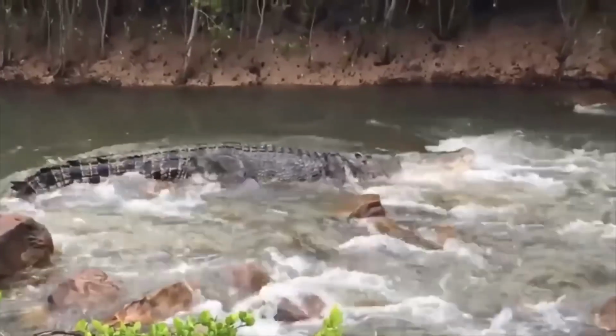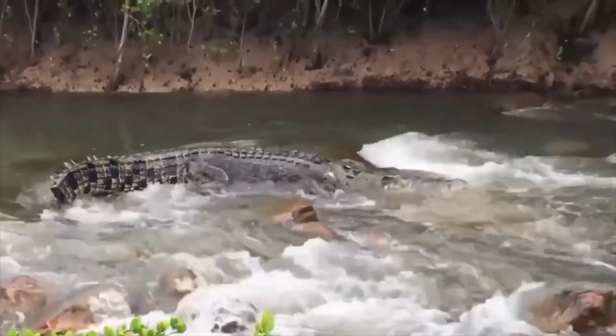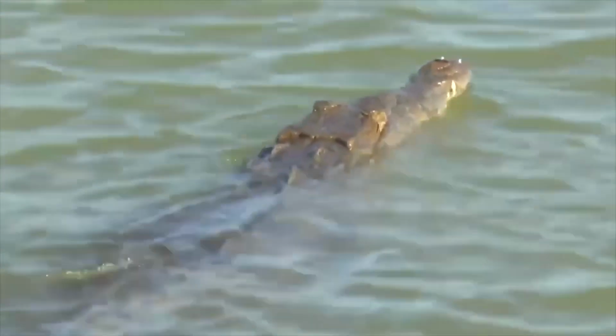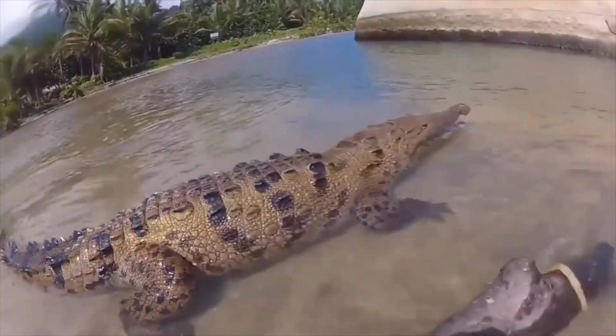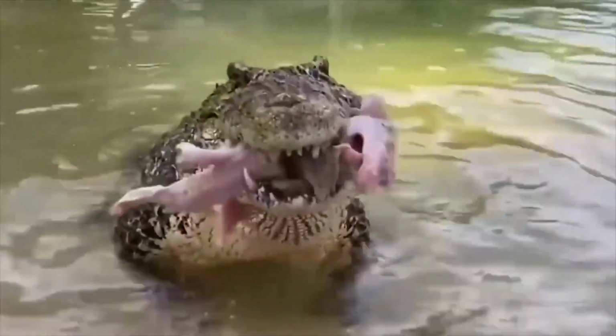Something that draws us in and leaves us in awe. Perhaps it's the way it moves so gracefully through the water, or the way it can disappear in an instant, leaving no trace behind. Whatever it is, one thing is for sure. If you ever find yourself face to face with an American crocodile, you'll be in for one heck of a ride.